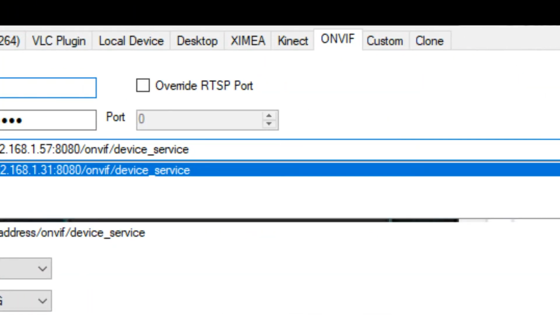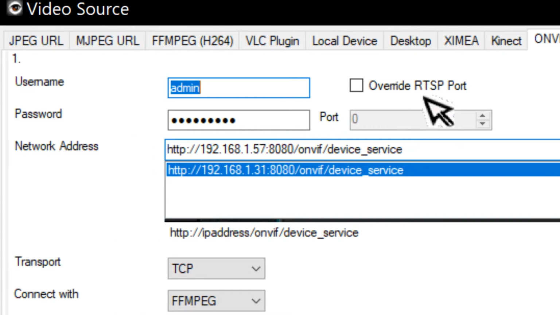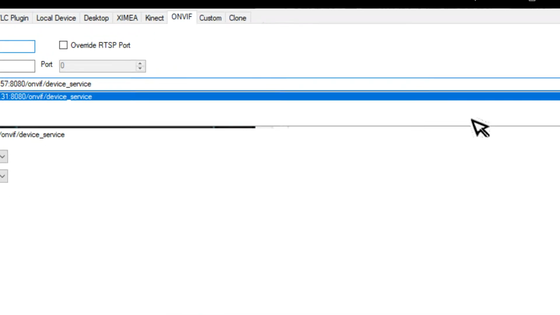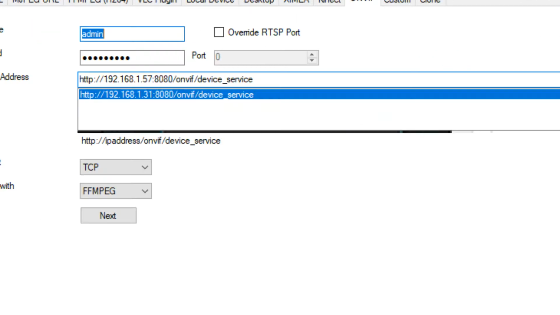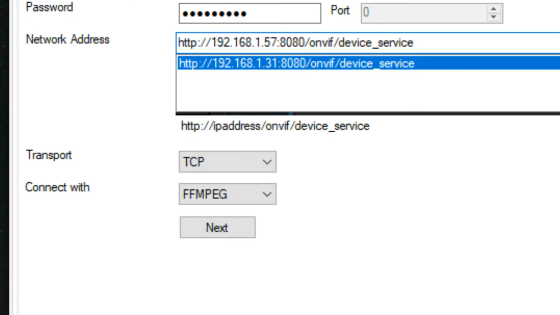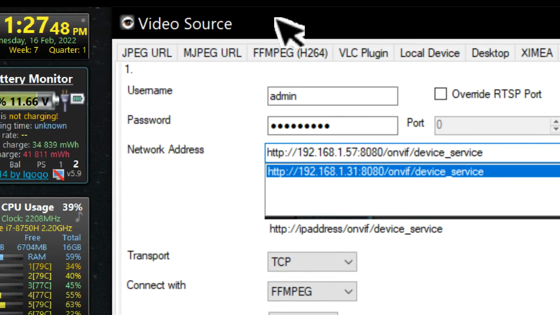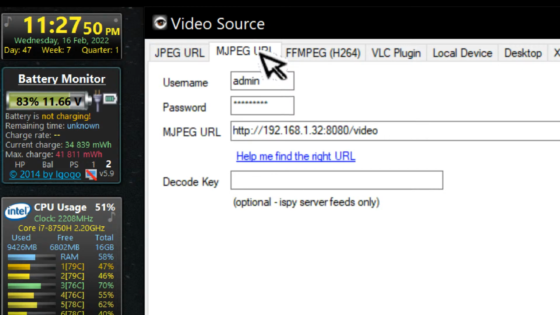What else can you do though? Override mode iris ports. So why can't we use RTSP then? How do we get that? How do we get a selection in this thing? Let's search. Let's see what's these ones.